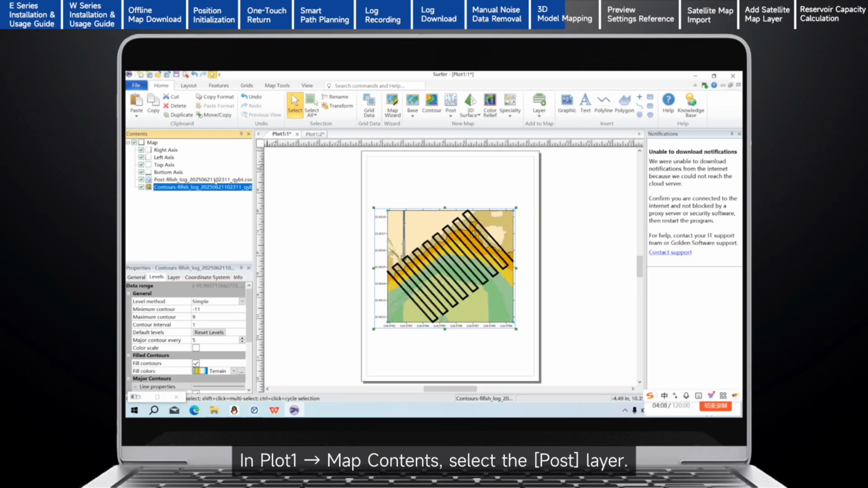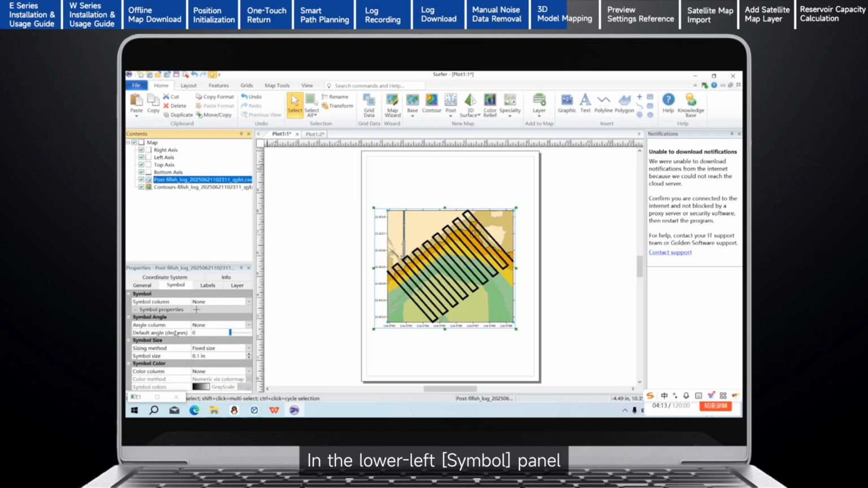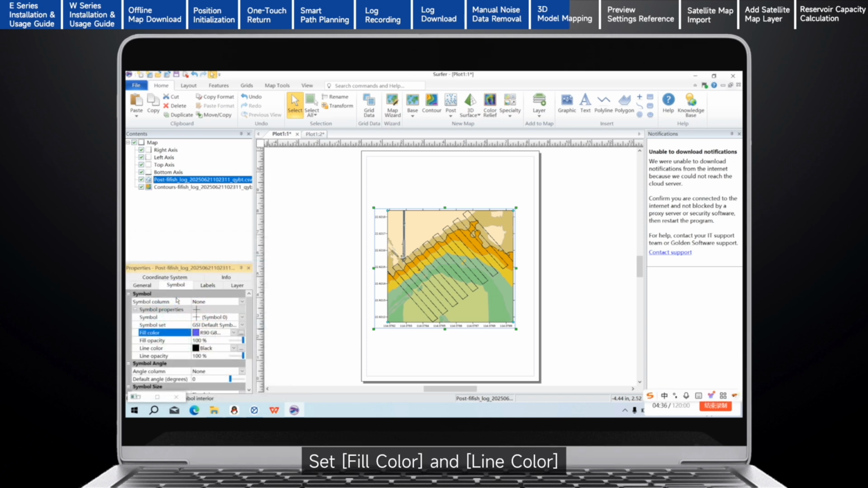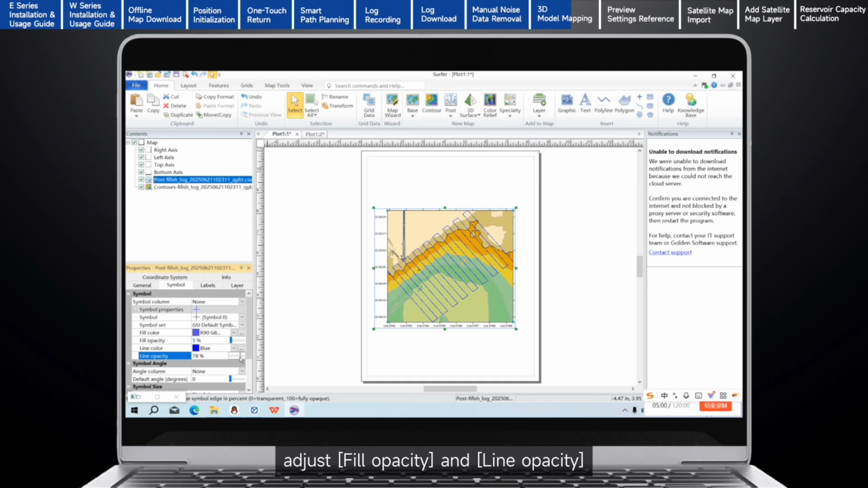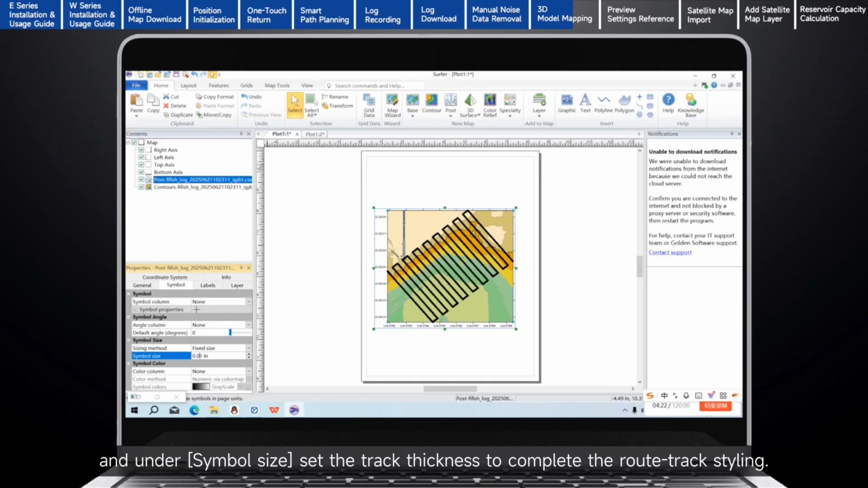In Plot 1, Map Contents, select the Post layer. In the lower left symbol panel, click the plus sign before Symbol Properties to expand options. Set Fill Color and Line Color. Adjust Fill Opacity and Line Opacity. And under Symbol Size, set the track thickness to complete the route track styling.